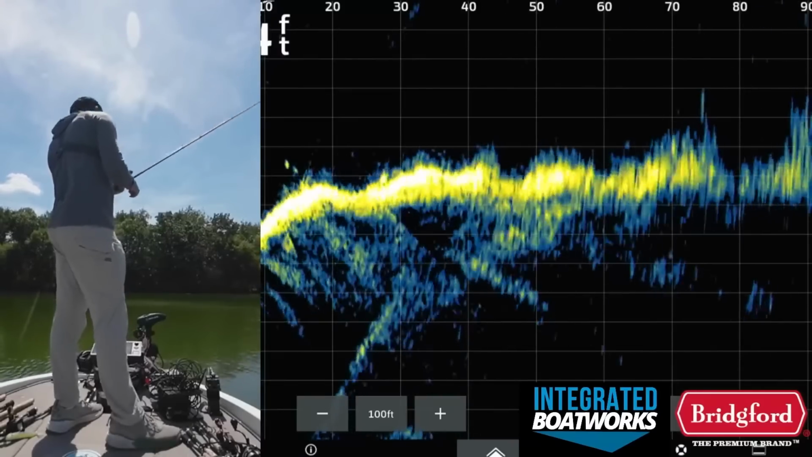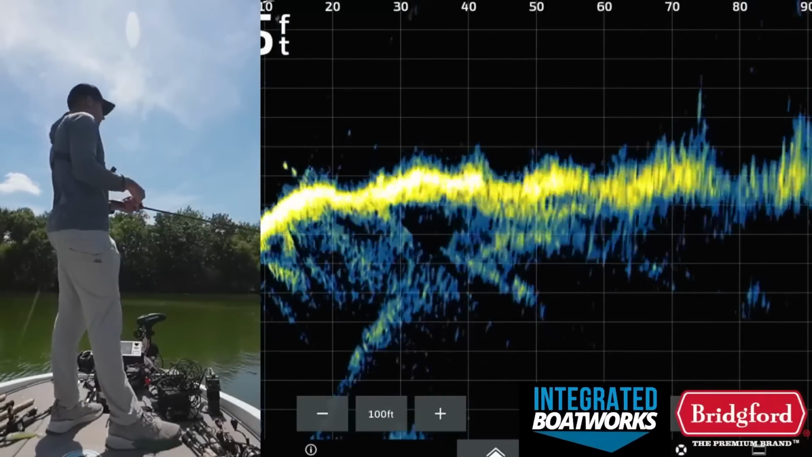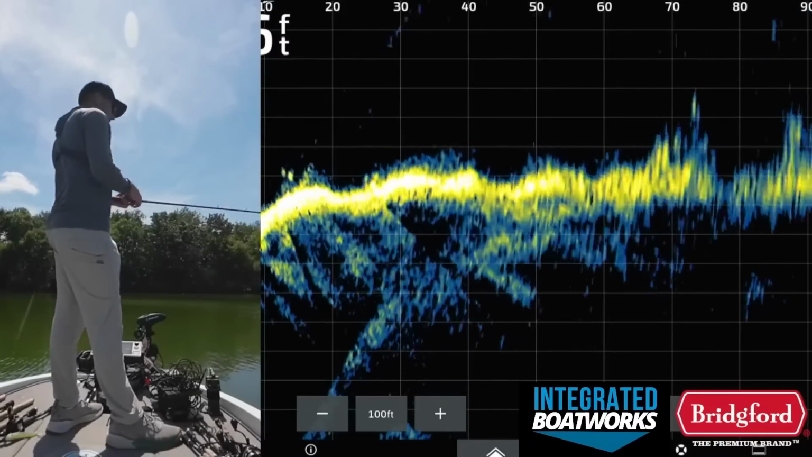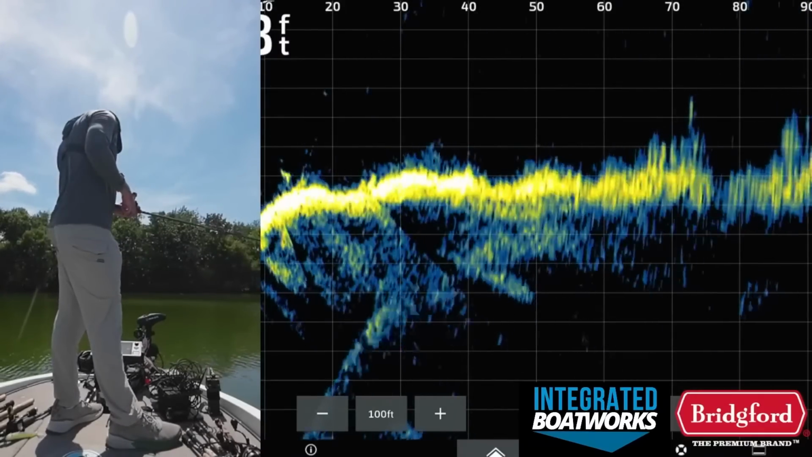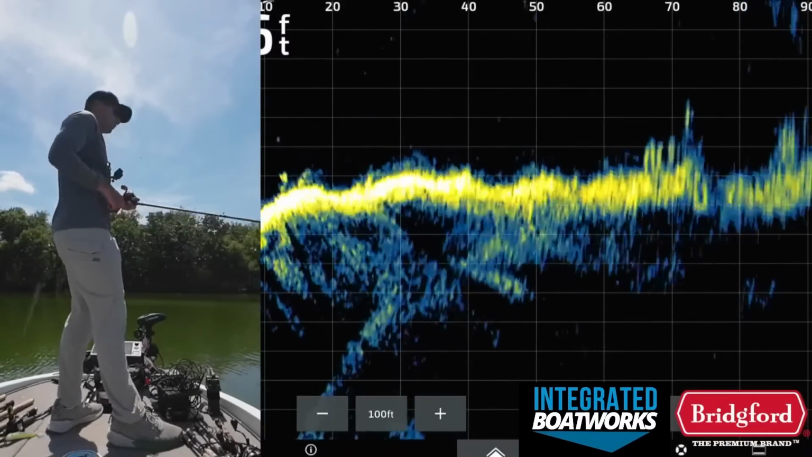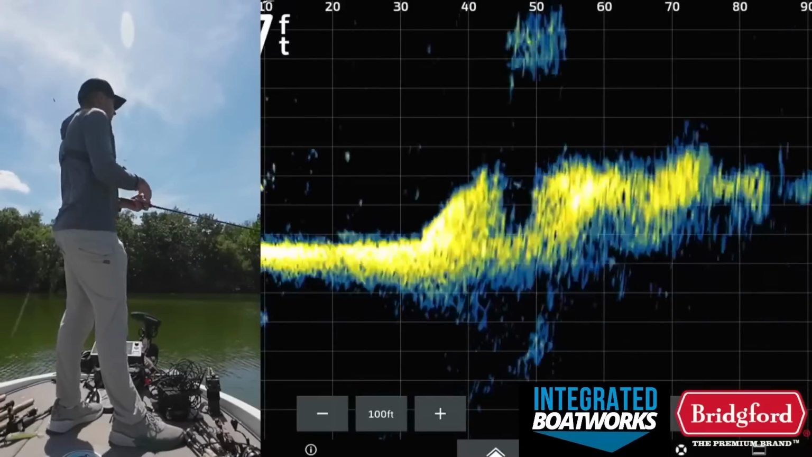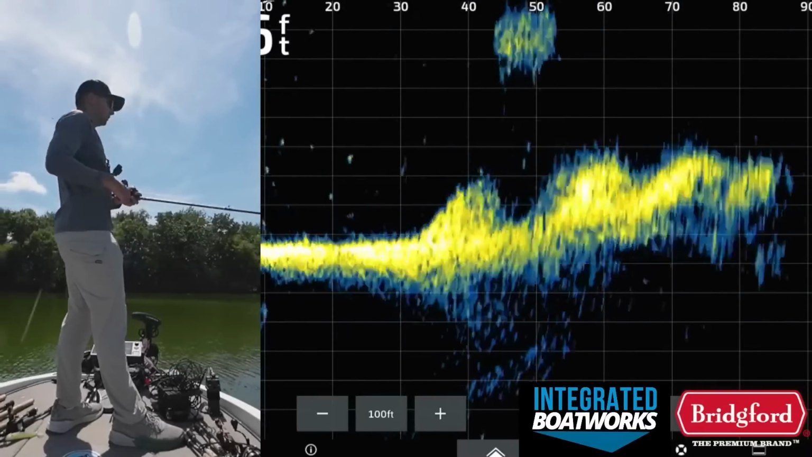So spot lock is right here. I kind of got a good casting line up on it. There's a little stick actually even sticking out of the water up there. I don't know if that's part of it, but spot lock us right here on this so we don't drift into them, because the wind is wanting to blow us into the piles.